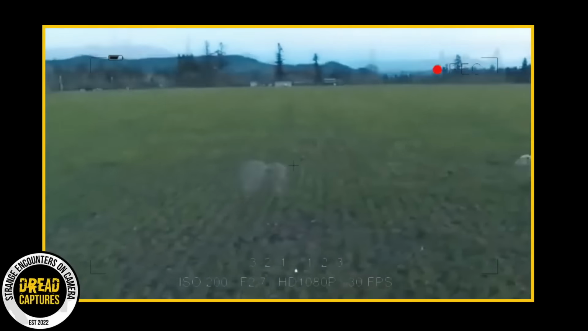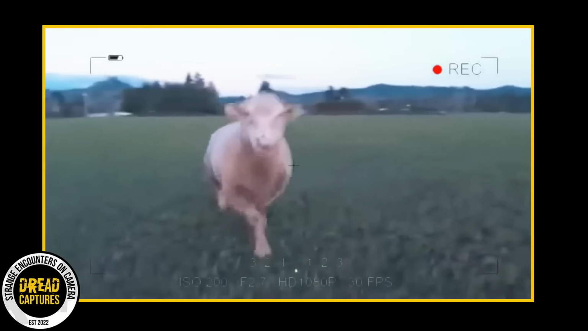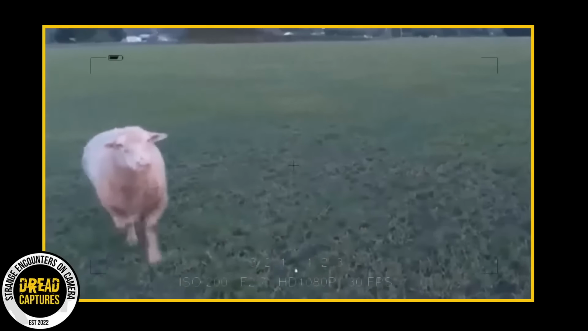As the drone gets about eye level to the sheep, he just rams it. This is just great footage. They were able to capture the sunset and this awesome video of this sheep doing this.